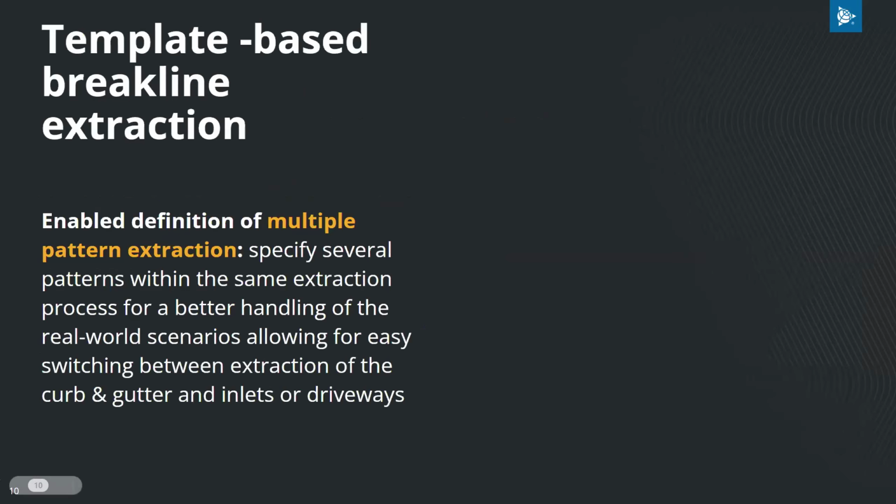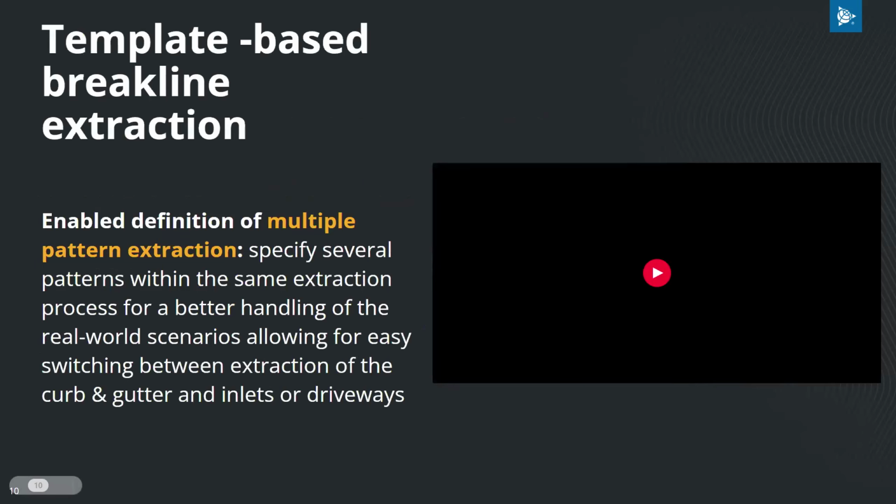The first change is the new template-based extraction. This now allows yourself, as the user, to switch between patterns that you define to extract features with different profiles, all in the same extraction process. You begin by defining your first pattern and clicking extract. Once a new profile is reached, you can select new pattern and define the new template to continue extraction. Once done with that pattern, you can either create more or return to an older one to continue.